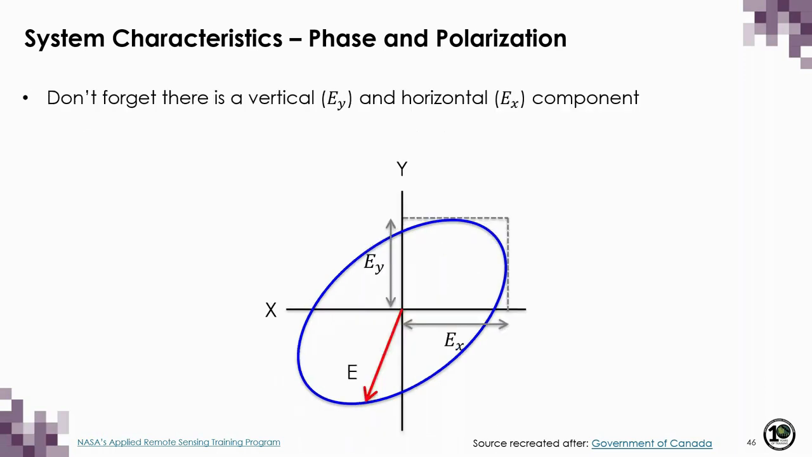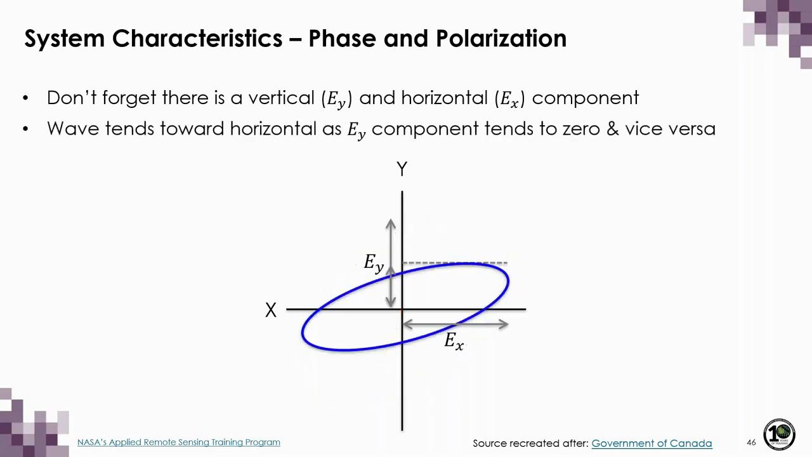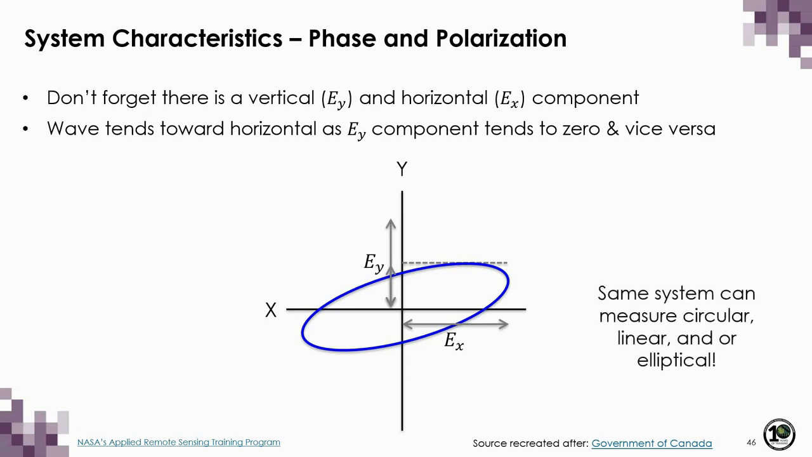But let's look at how that can change depending on the relative size difference of the vertical and horizontal components. A wave will tend toward the horizontal as the vertical component tends to 0, and vice versa. So let's see what happens if this wave tends more to the horizontal. We can see that the vertical component starts to decrease. And again, any polarization state can be described by two linear orthogonal waves as long as the phase is also measured. So what's interesting is that if our SAR sensor can measure just two orthogonal components, we can measure circular, linear, and/or elliptical polarization.